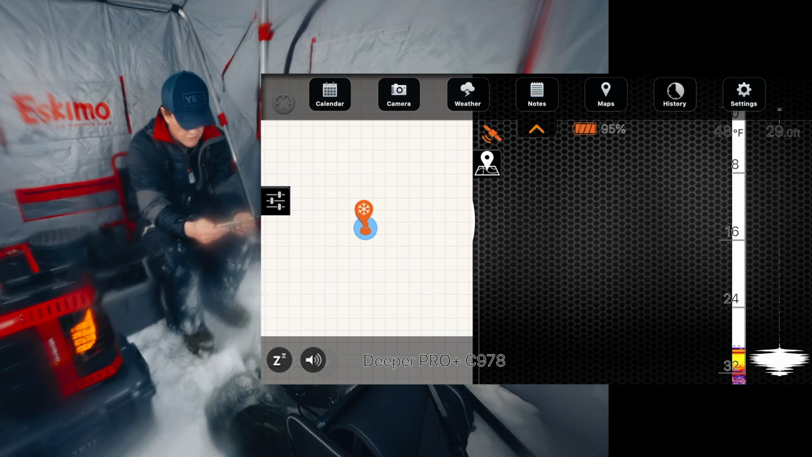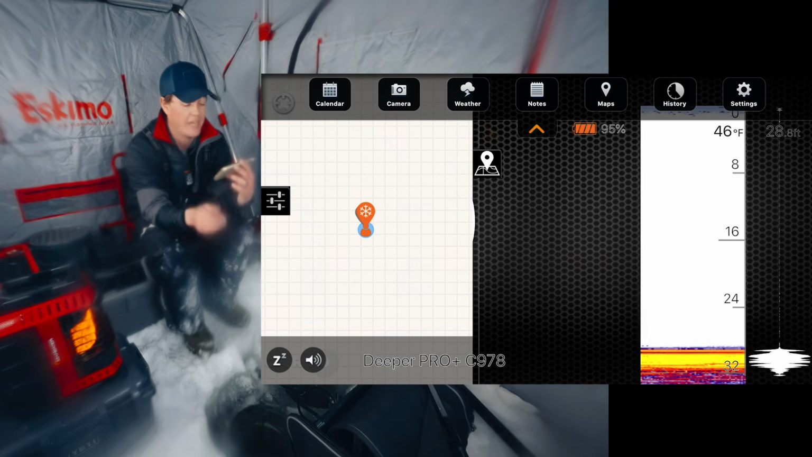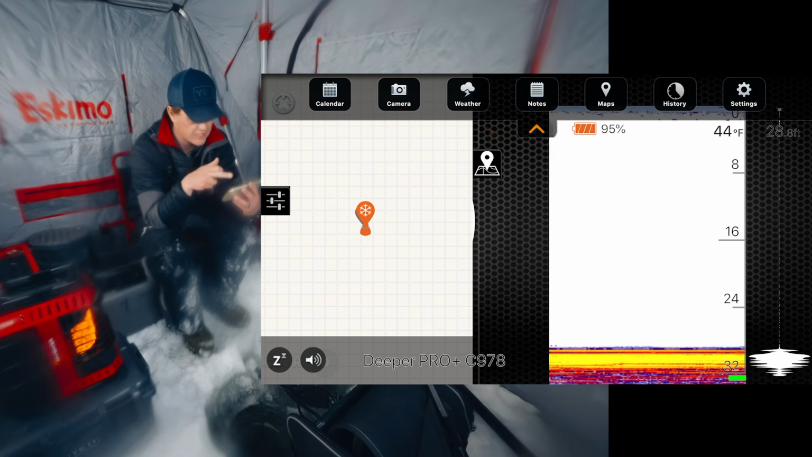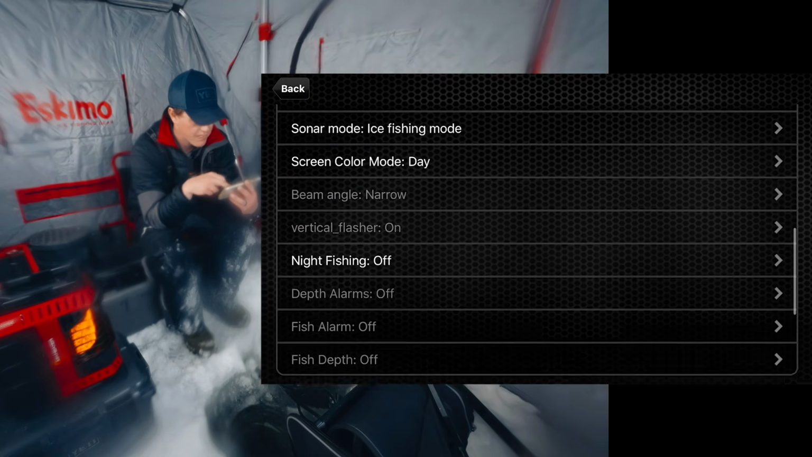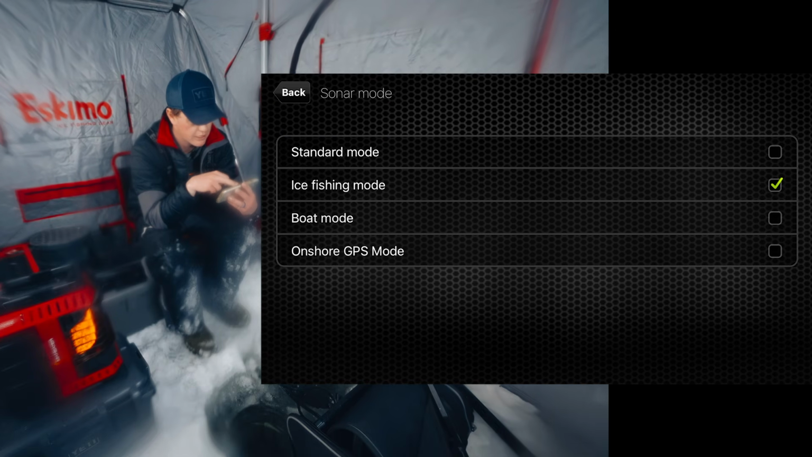I think we should be in around 29 feet. Look at that. Boom. So you can see what I'm seeing right now. I'll have an overlay of it. And it looks like your conventional 2D sonar. If you go into the settings, there's a couple different options here. There's a night mode, there's ice fishing mode, your standard boat mode, offshore, onshore GPS mode.